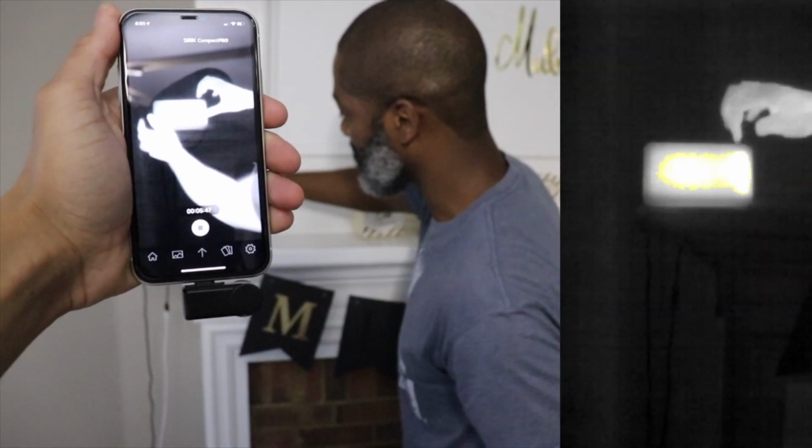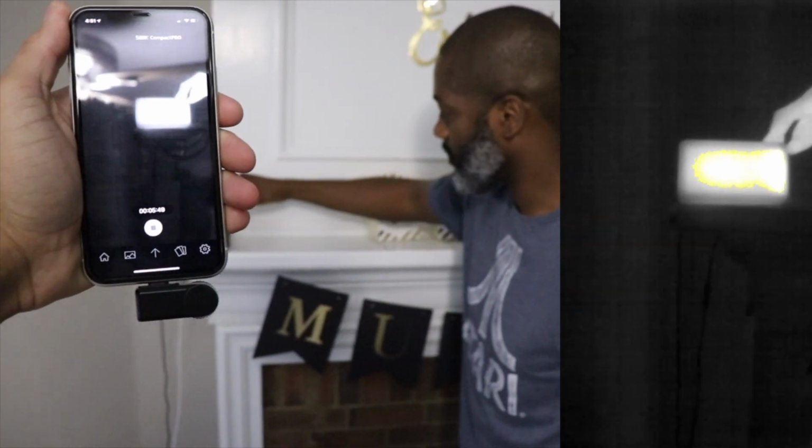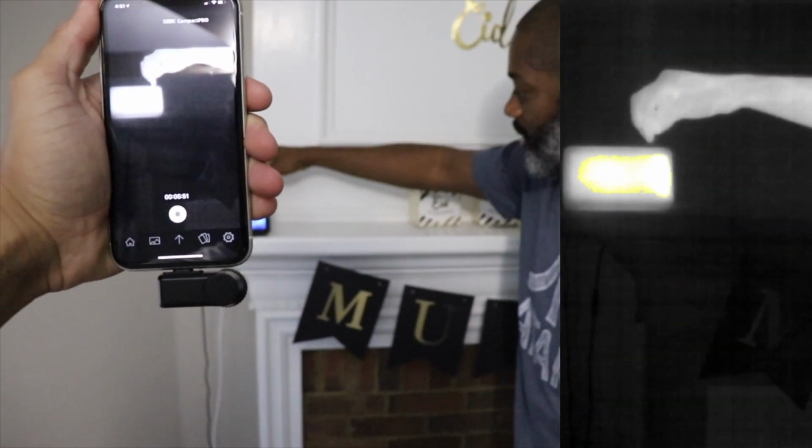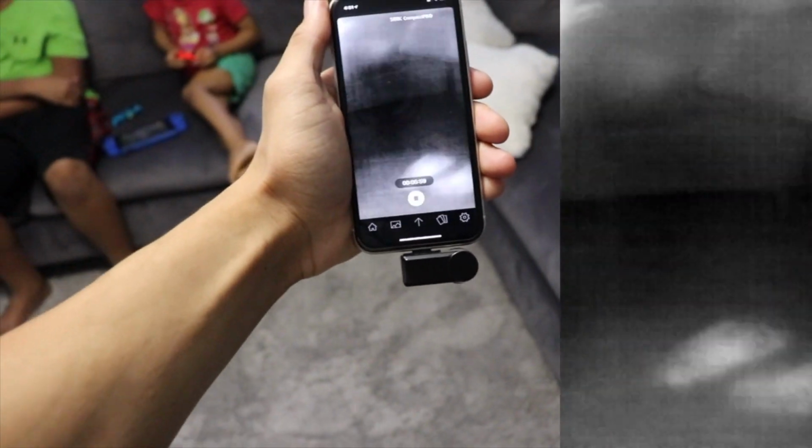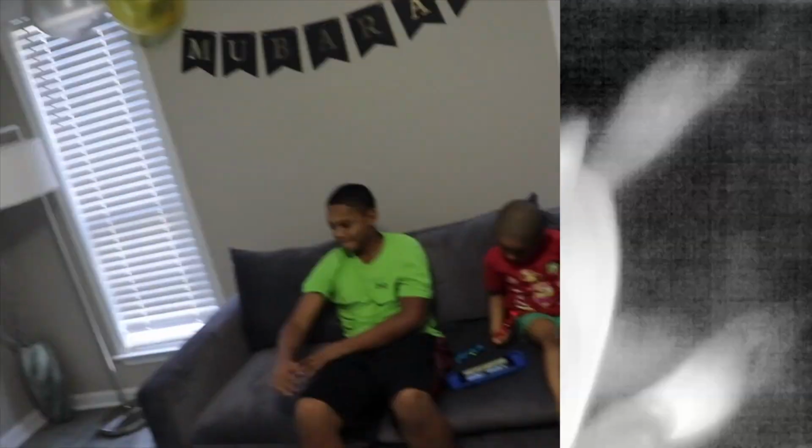Even cameras on devices like this, you can have a little kind of notification that the camera is off or on. You still have to watch for things like that as well. Right. But I think it's a success. Success. So we're gonna let Dion take this home and try it out. He'll give this back to me. Yeah, I gotta try this out. Yeah, definitely.